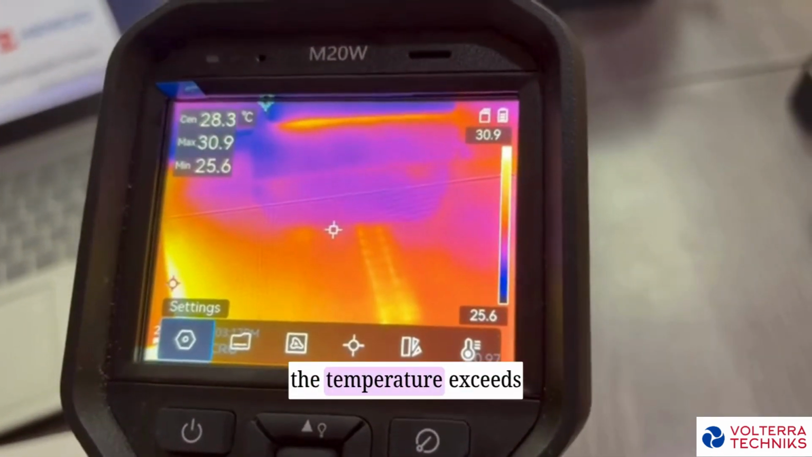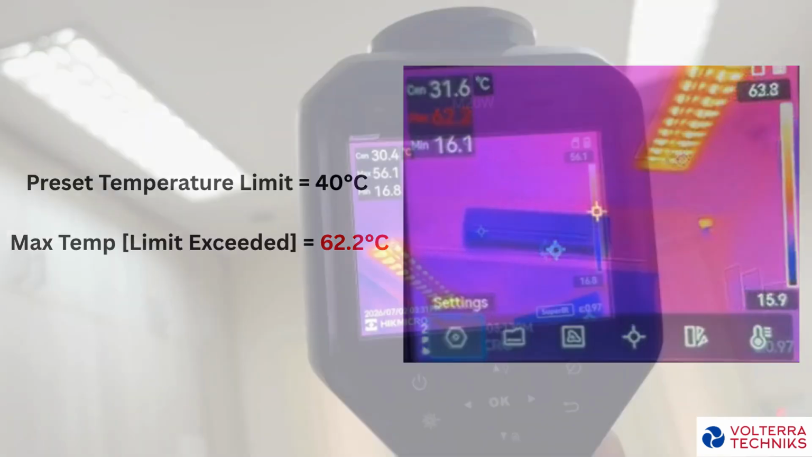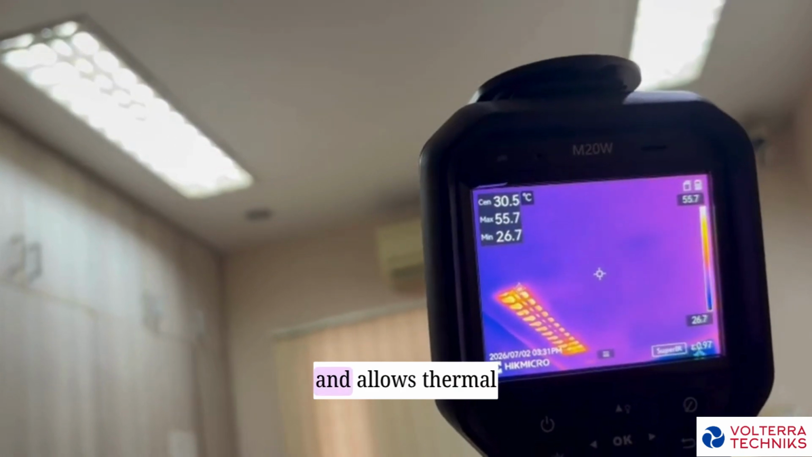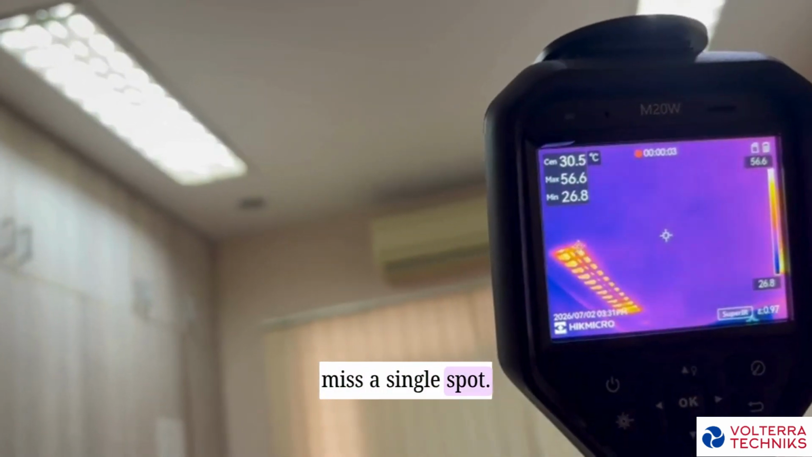As soon as the temperature exceeds the preset limit, the camera instantly alerts you and captures the event automatically. The M20W also features a large memory size of up to 32 GB. It allows thermal video recording to ensure that you don't miss a single spot.